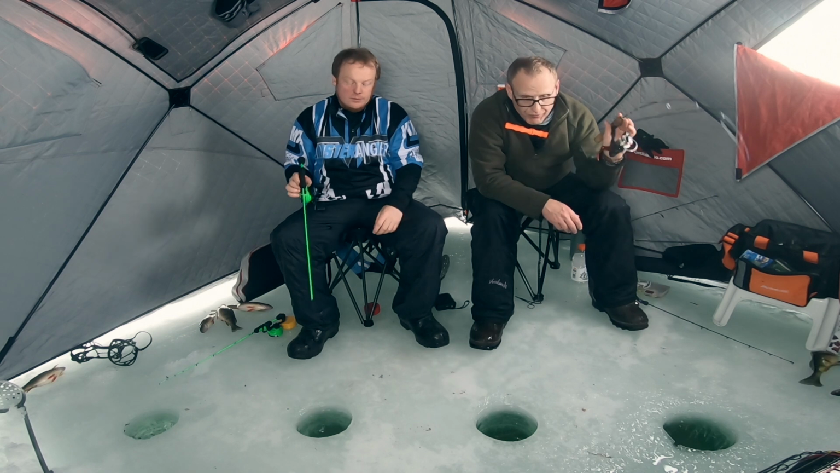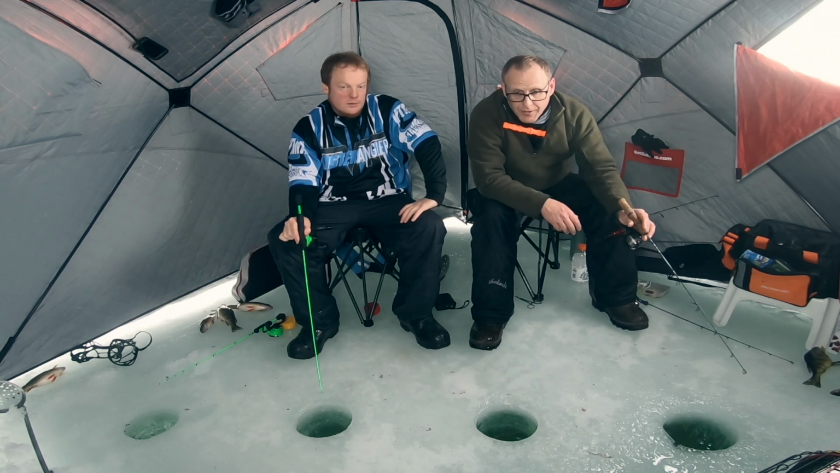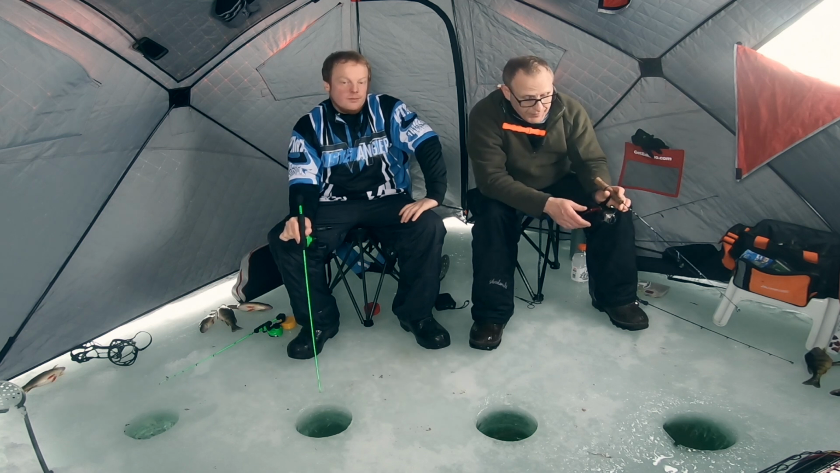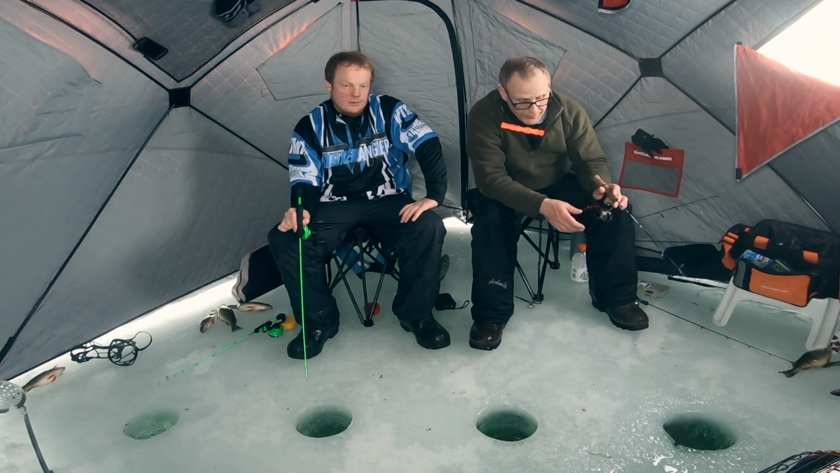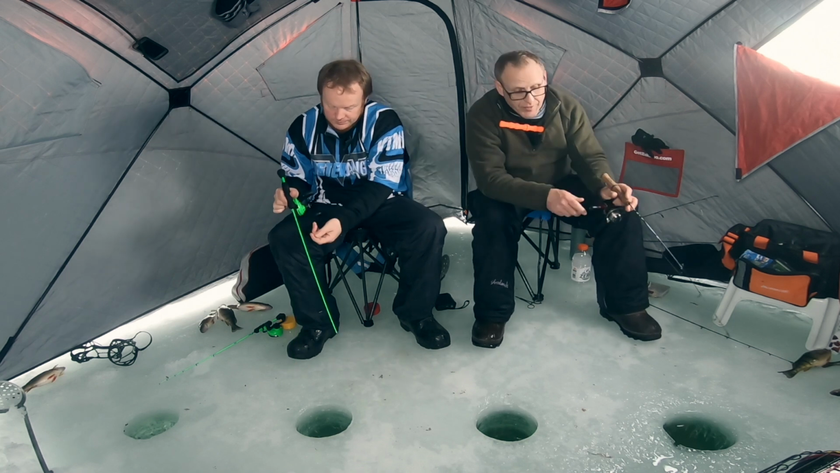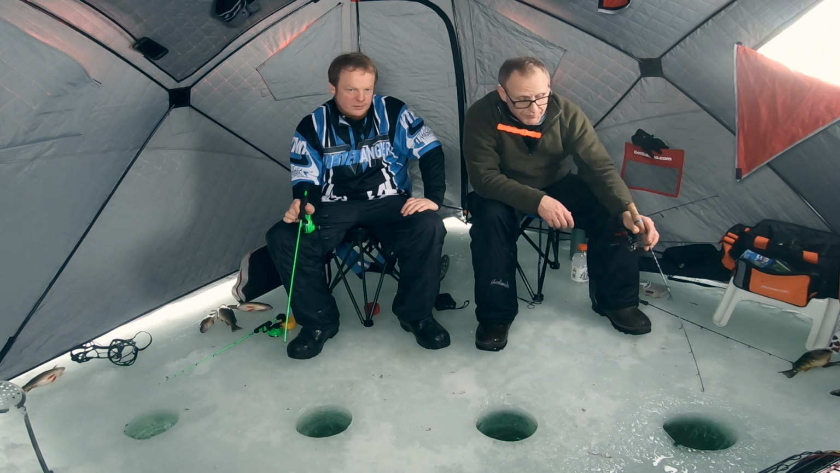So when you find flats that are in 40 to 70 feet of water, you typically are going to find perch. Perch are everywhere, but they do seem to like to suspend, and they're chasing after schools of alewives, and maybe occasionally schools of smelt, but definitely alewives.